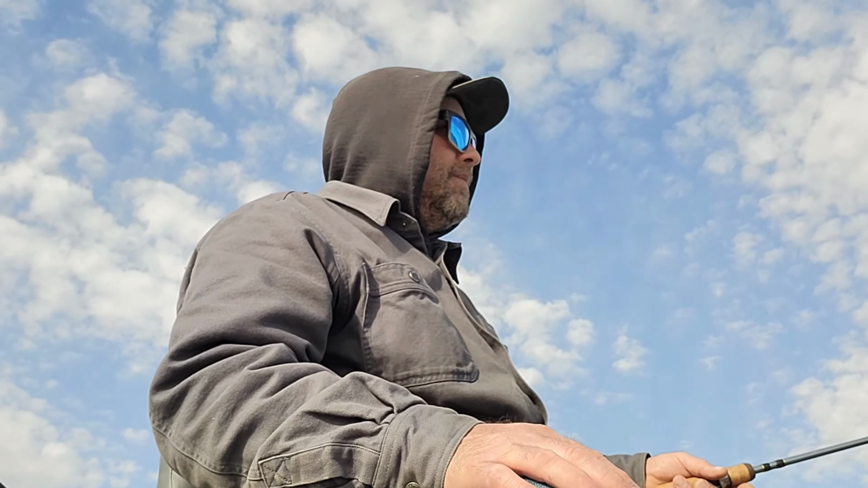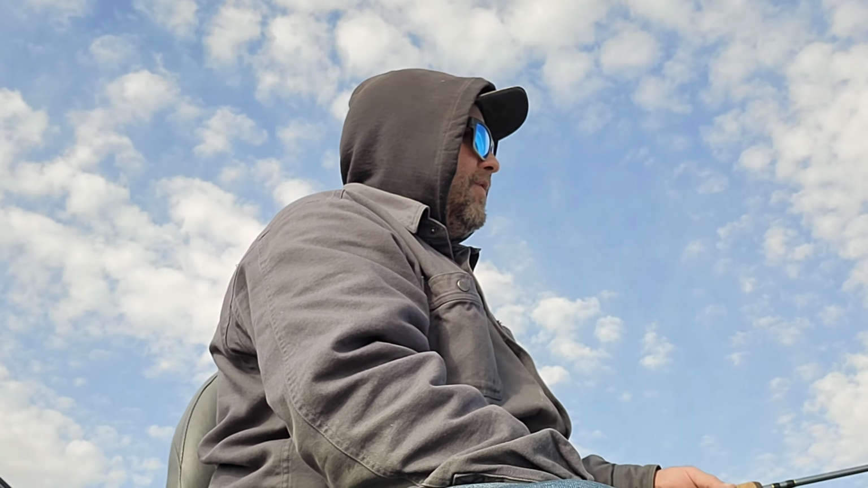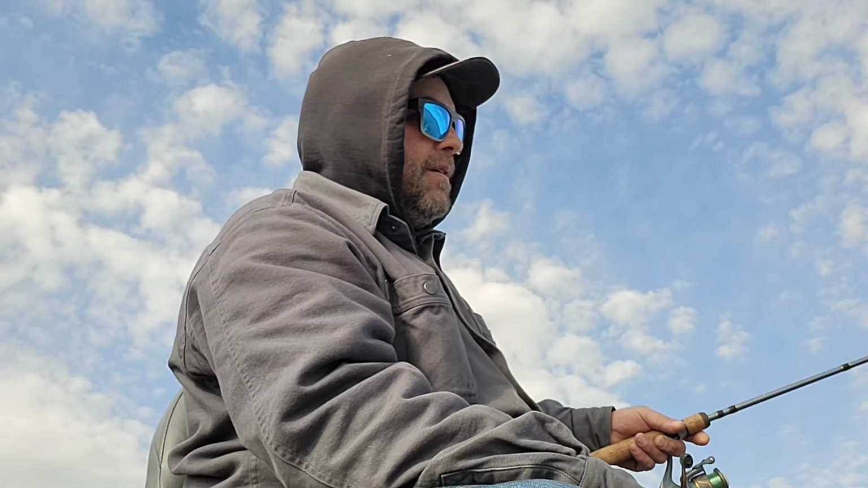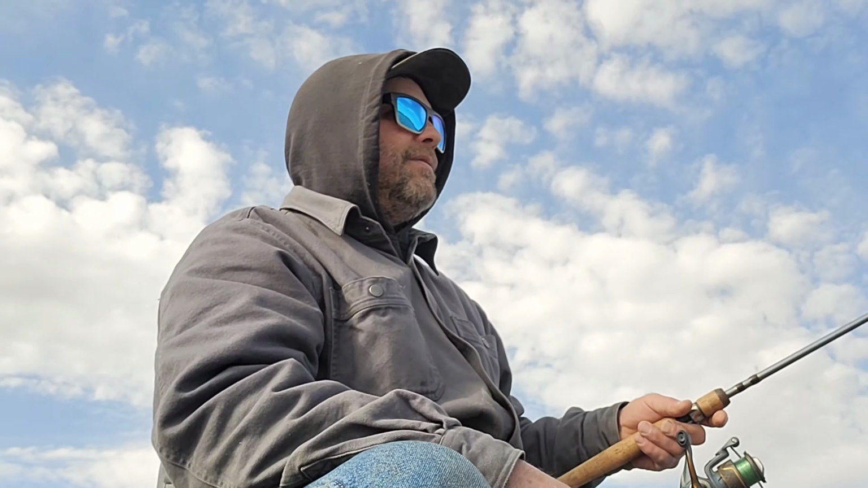And I'm only in 5 feet of water here. And you can see the weeds real nice. As I'm going along, I see the spots that have no weeds, and this spot here had some more weeds to it. So I shortened my bobber. I'm only down maybe 2.5 feet, just kind of hanging out over the tops of the weed tops.